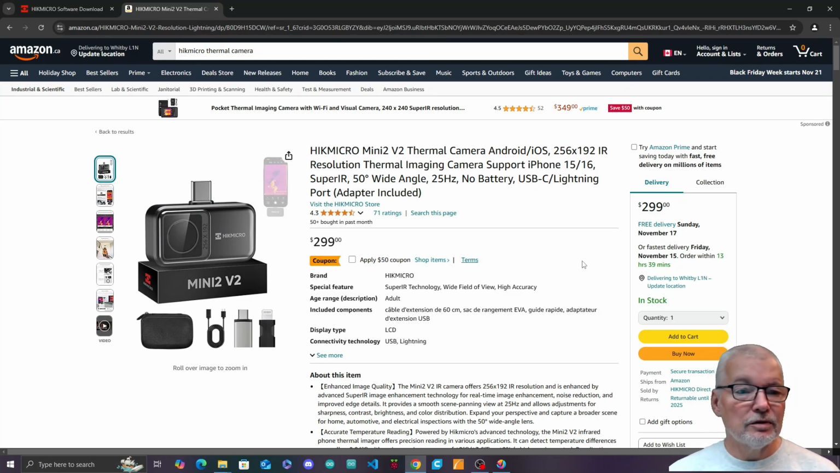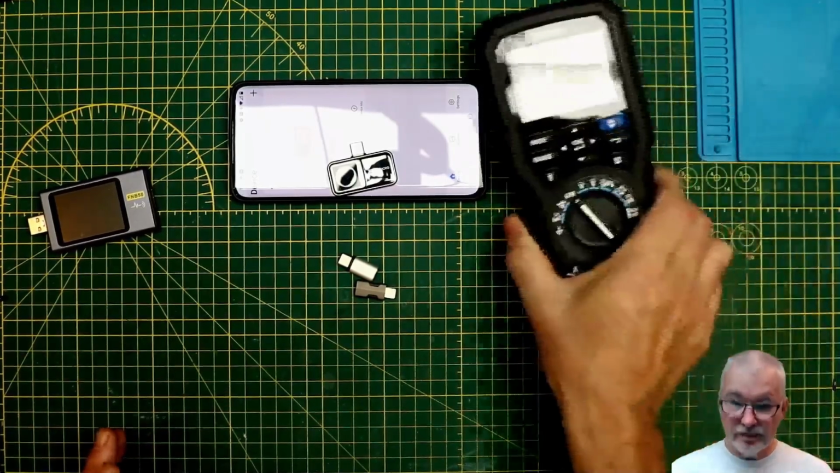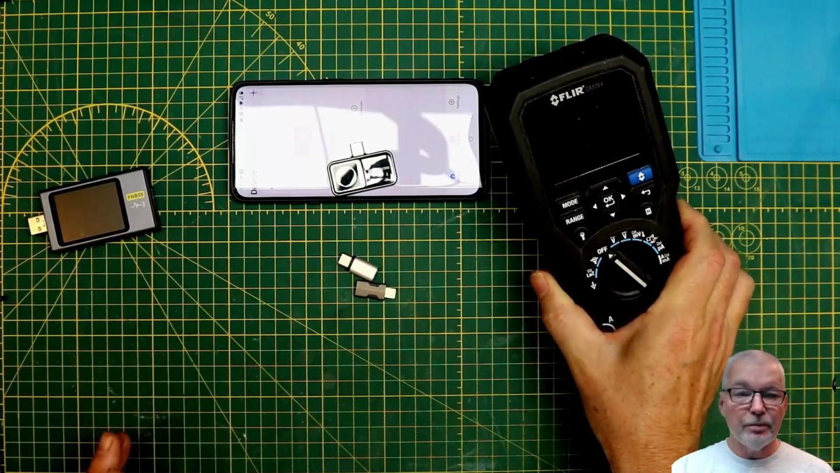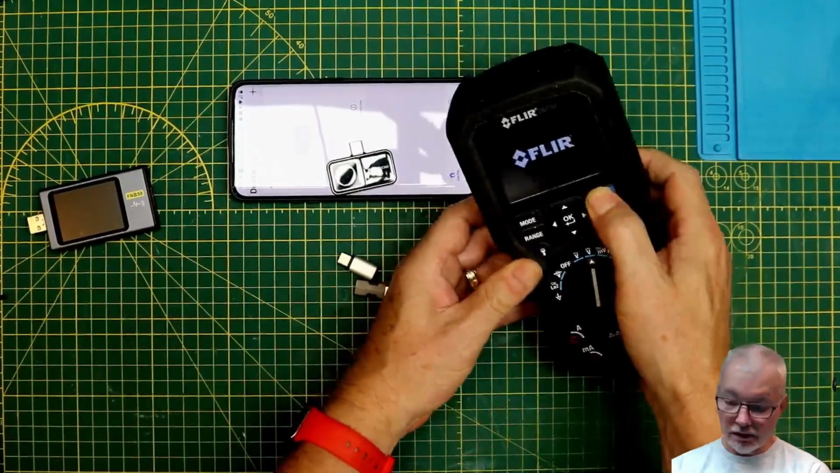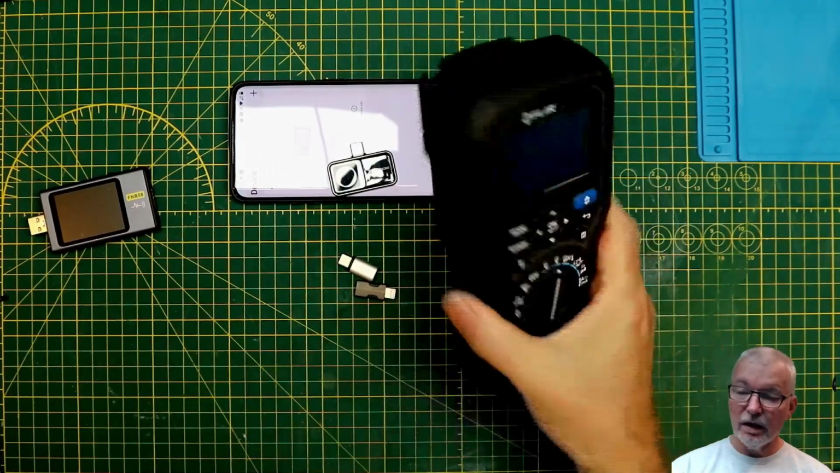My previous cameras have been quite big and unable to record information. I have a camera here which is a FLIR digital multimeter with a built-in thermal camera. And it is actually only a 96 by 96 resolution on the thermal camera. It's not terribly high resolution, but as you can see, it's quite bulky.